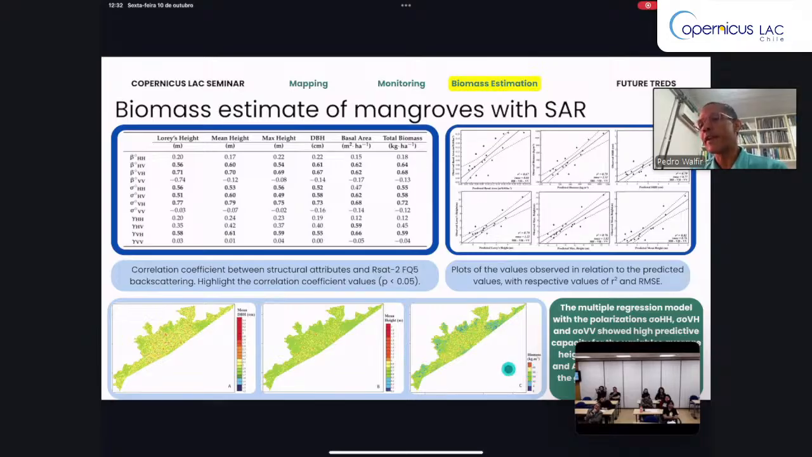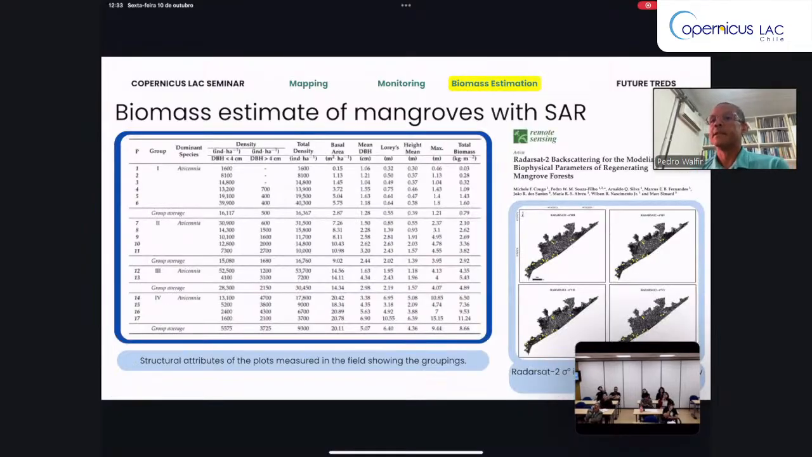That is no more than 10 kilograms per square meter, or 70 tons per hectare. Okay? So the multiple regression model is a very nice result to estimate vegetation structure and biomass. Here we have the general structural attributes of the plots measured in the field, showing the grouping in different stages that we can observe.